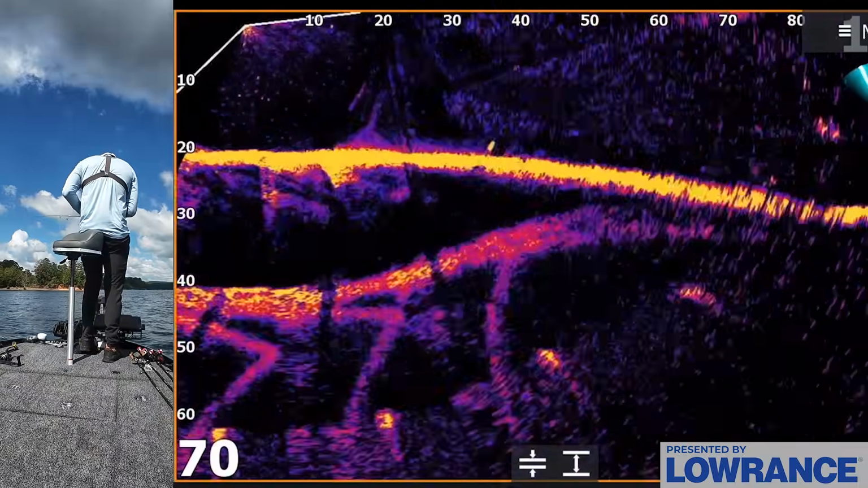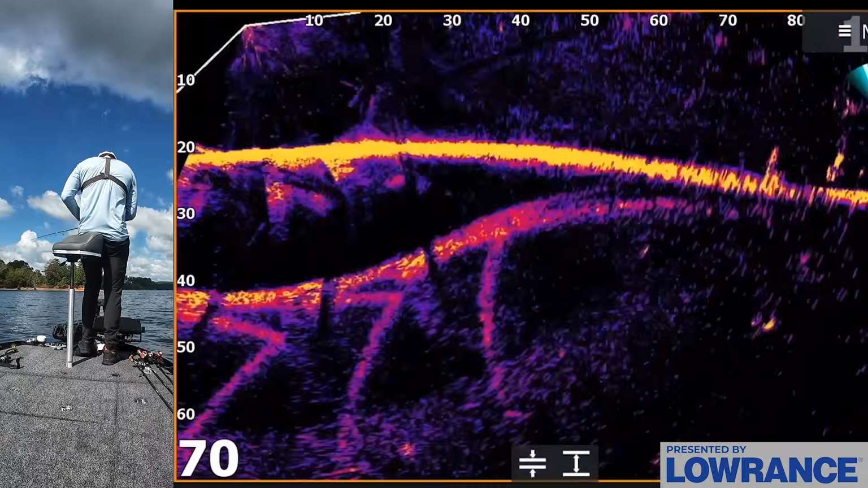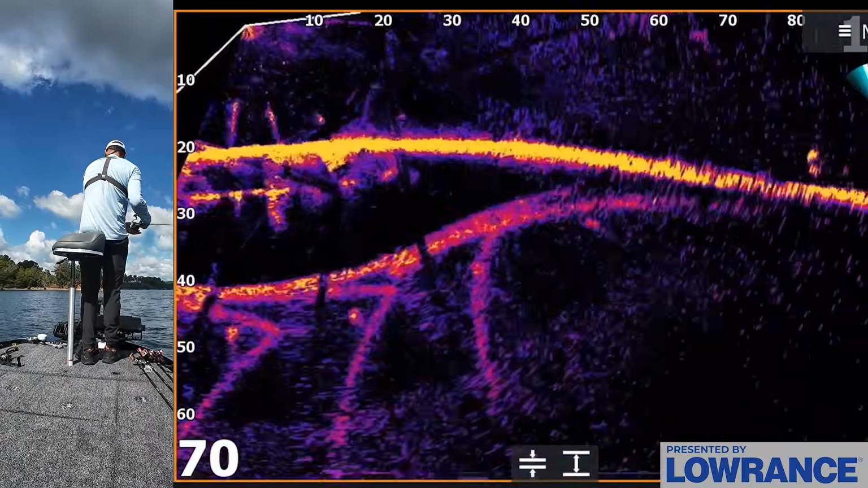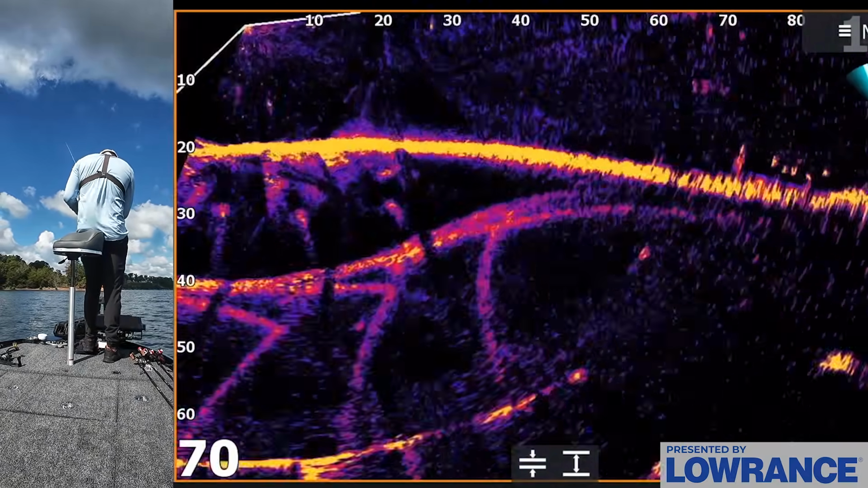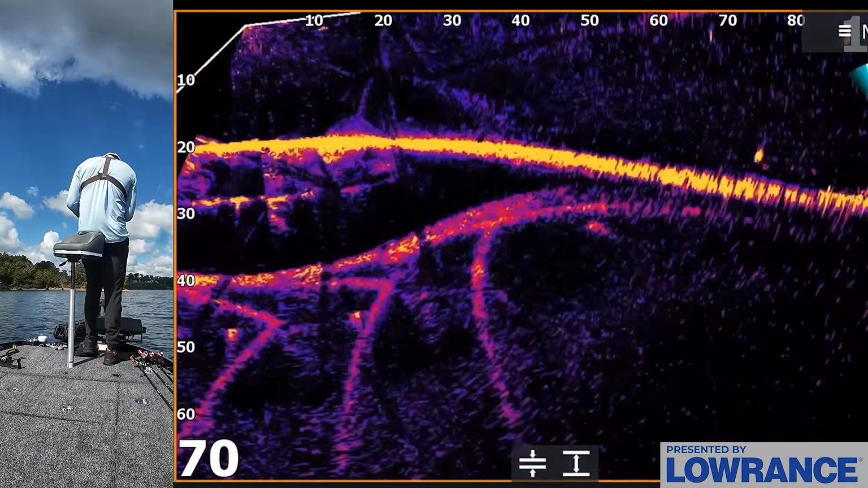Kind of right on our pattern that we were running. These are right on our waypoint. 20 foot of water, rocky spot. Just don't know how big these fish are. One of you come get it and show me how big you are.